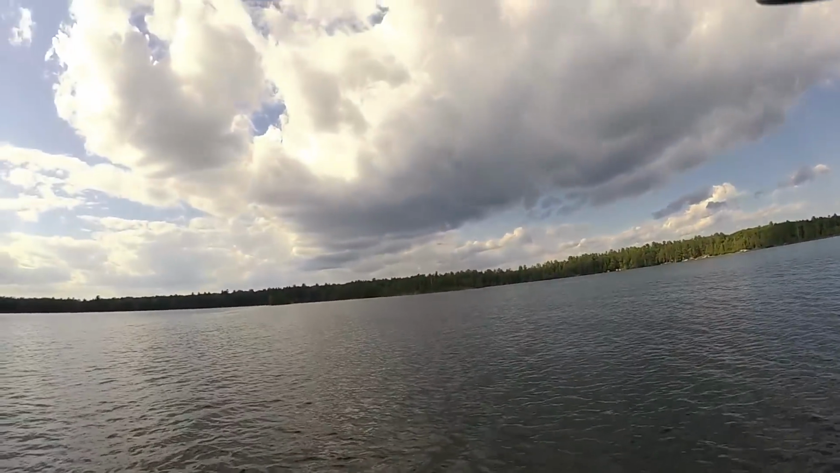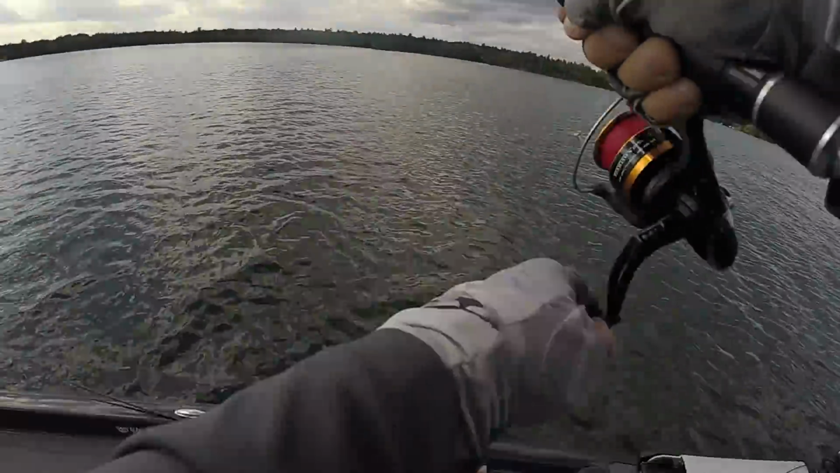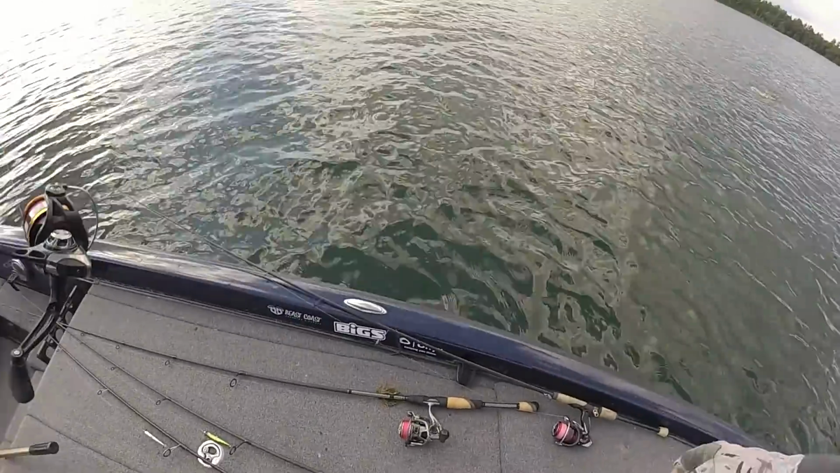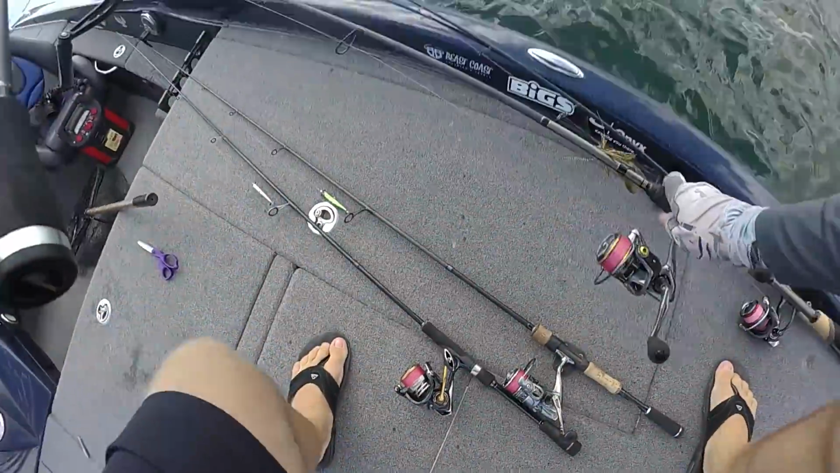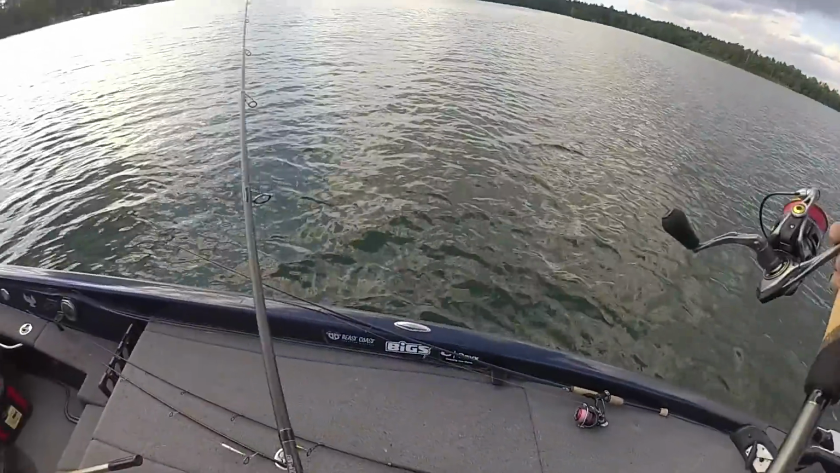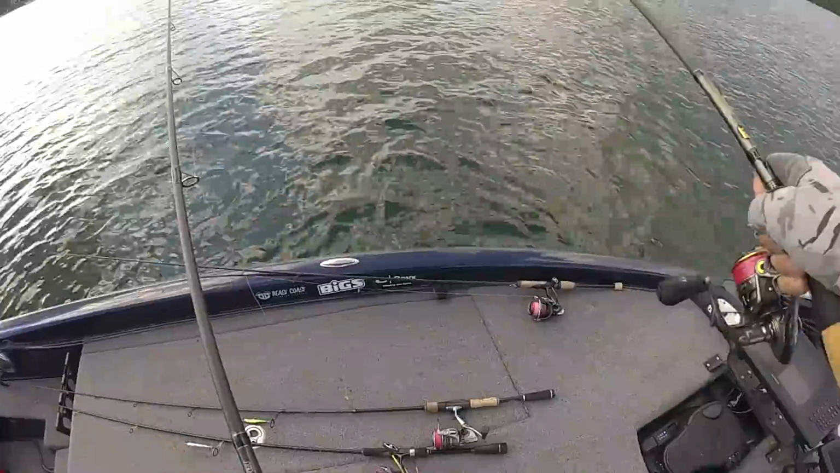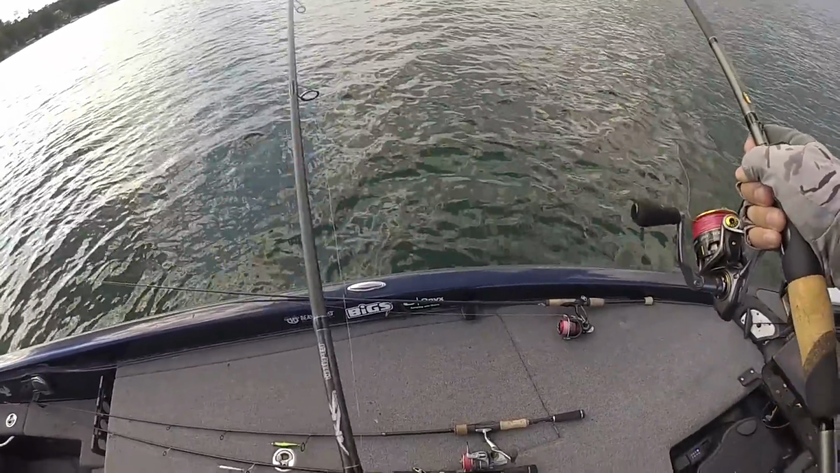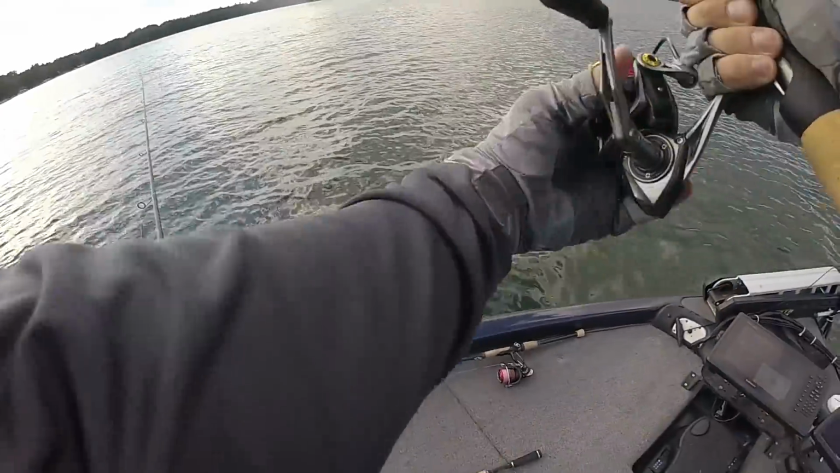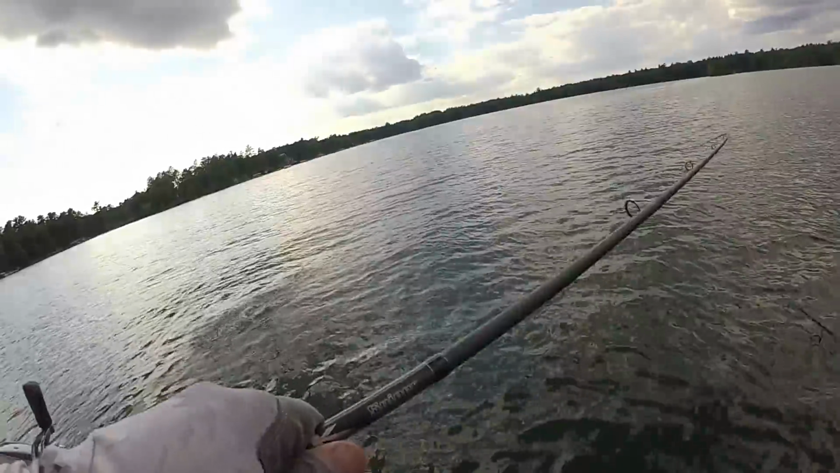Just like that. A better fish. I don't know if they'll eat a jig. We'll see. I should have that fish hooked well, hopefully. Oh, that's a good fish.